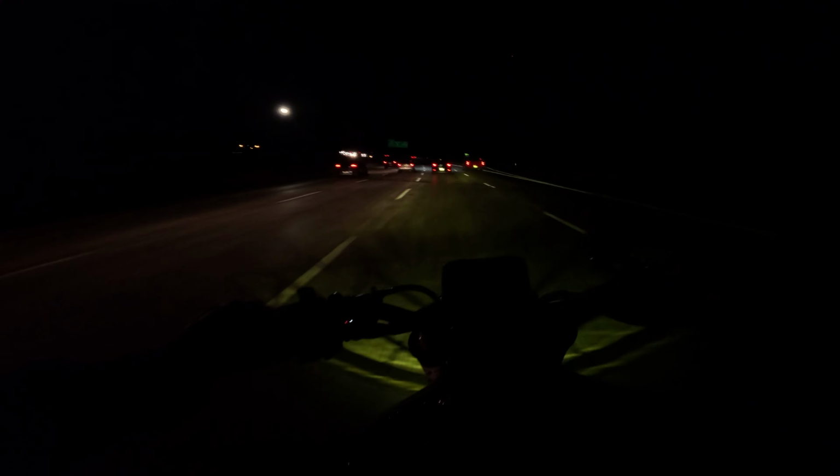In the left lane with your hazards on? What are you doing, brother? Huh? Lead the way, truck. Lead the way, truck. You know when you find your highway, buddy? Right here, bruh.